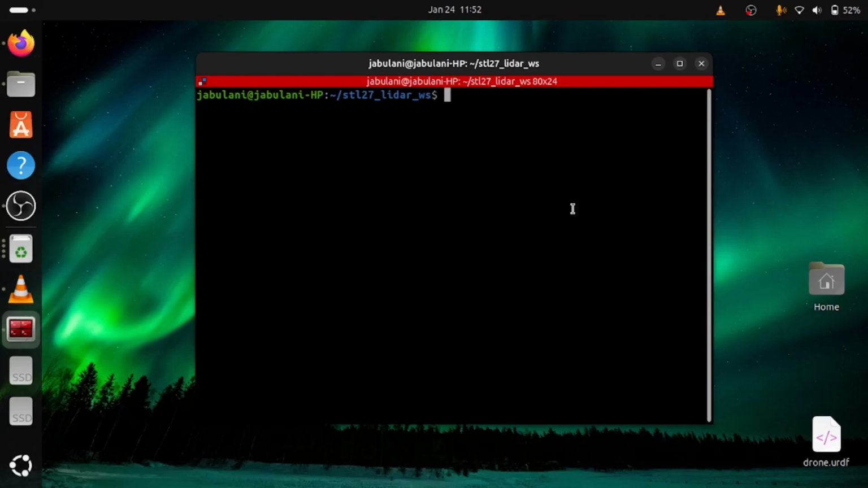Okay, so let's use ROS to launch. LT LiDAR, ROS2. So this is our package name, and then the file.